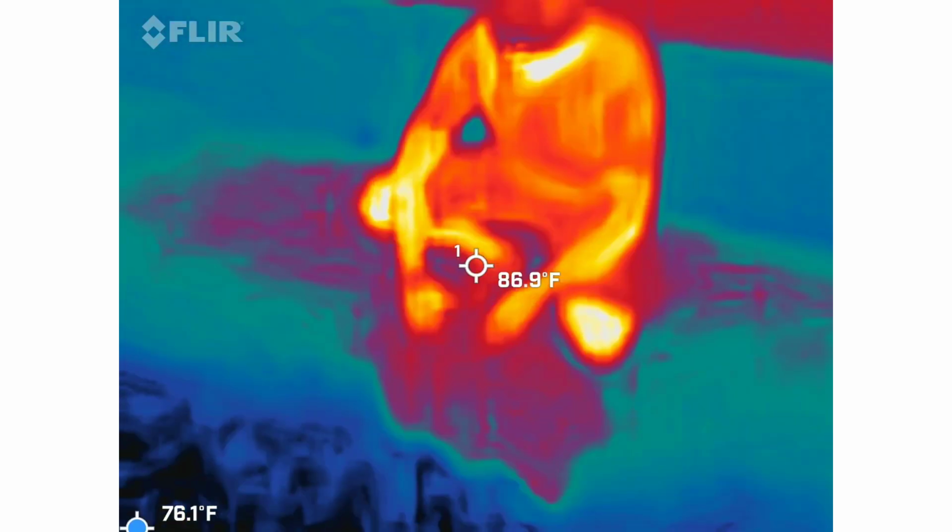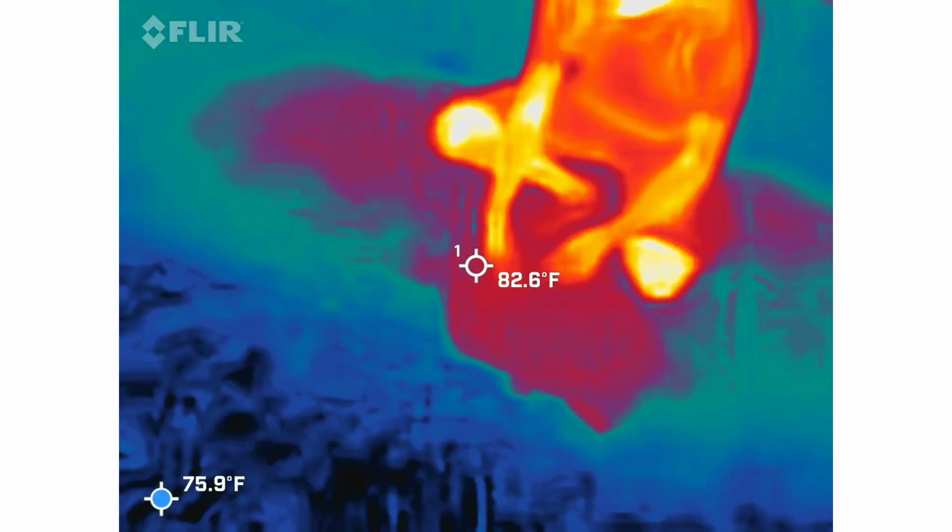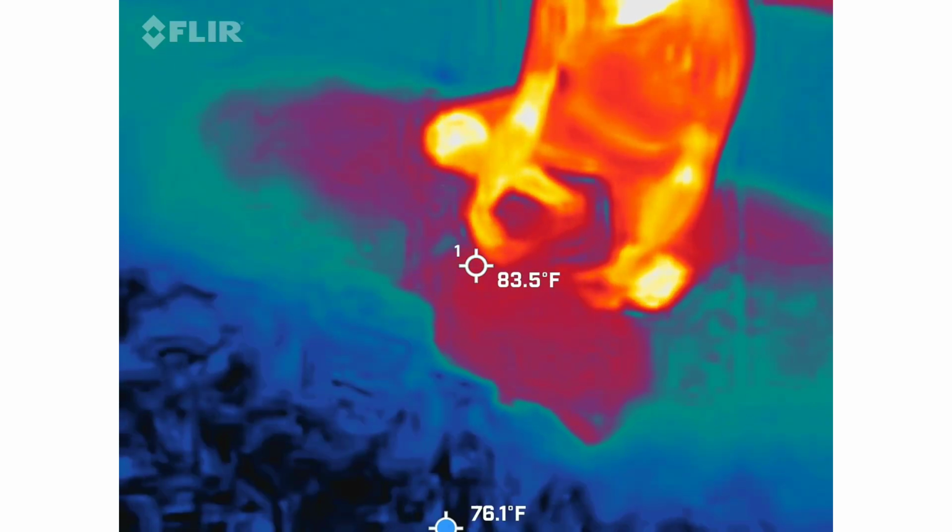Spirit boxes. Everybody loves using spirit boxes. Make sure I got the right one first.